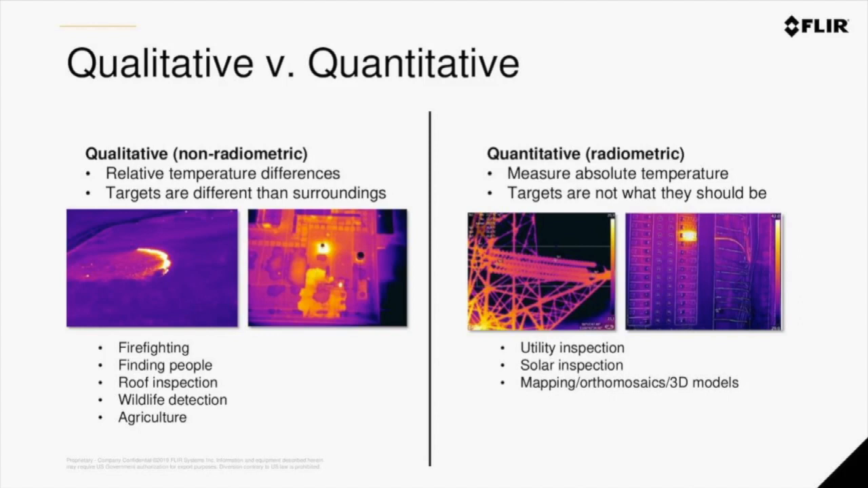Now, quantitative analysis means that you are relying on temperature values within every pixel. Some good examples of this are industrial inspections, cell towers, electrical panels, solar panels. You are going to be taking a baseline measurement of temperature values to baseline against your operating parameters of your asset. So we will touch a little bit more on this when it comes to mapping and some of the limitations of quantitative analysis when doing point cloud or orthomosaic generation.